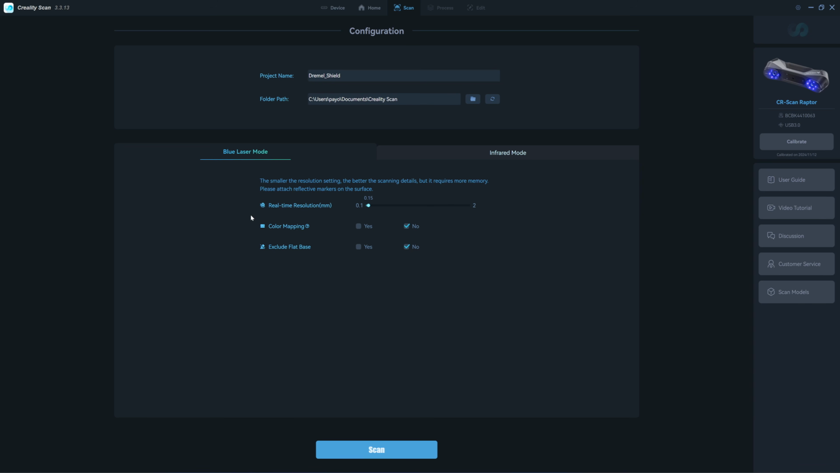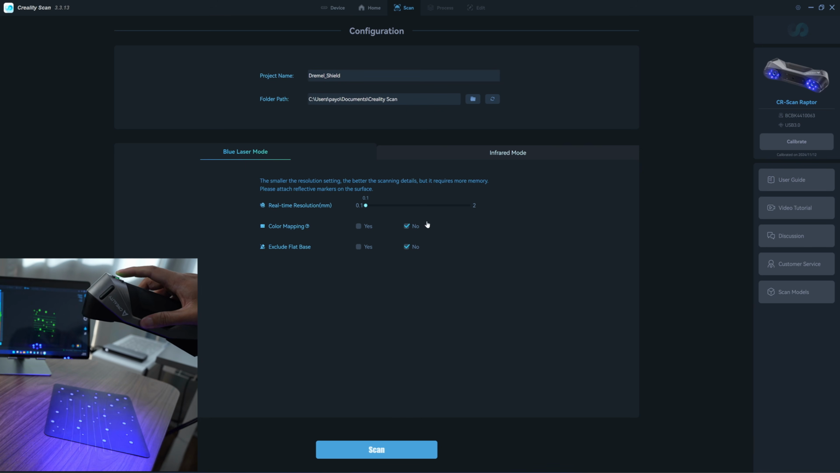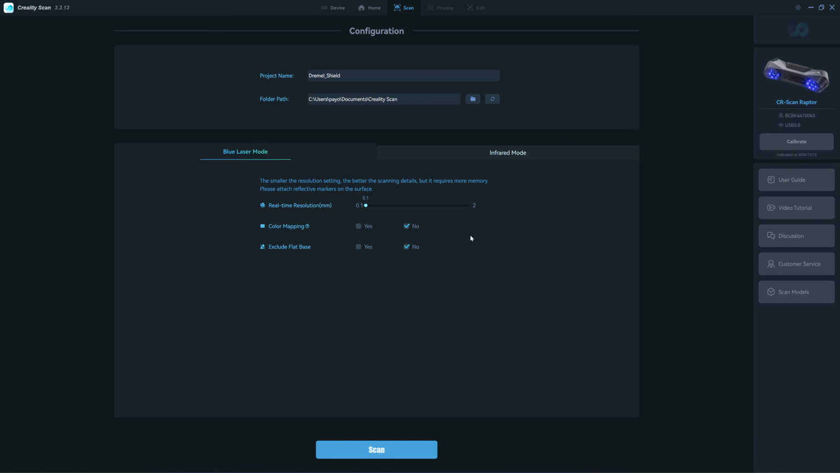In this tab you find that it has real-time resolution. The value can be varied from 0.1 to 2 millimeters. The width of the laser line of the Raptor is 0.1 millimeter wide, so the minimum resolution that you can get from the scanner is 0.1 millimeter, which means that for 1 square millimeter you will get 100 points of the point cloud. So if you put 0.5 in 1 square millimeter, you will get 9 dots of the point cloud. 100 dots per square millimeter, 9 dots per square millimeter, 25 dots per square millimeter.